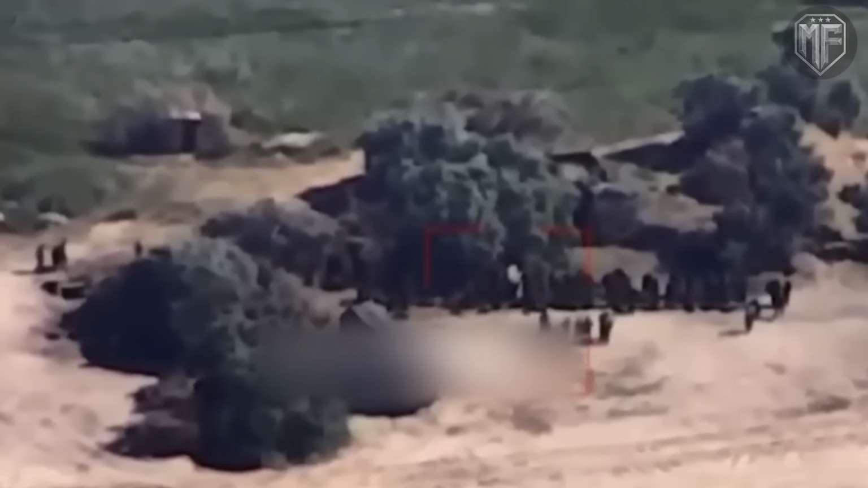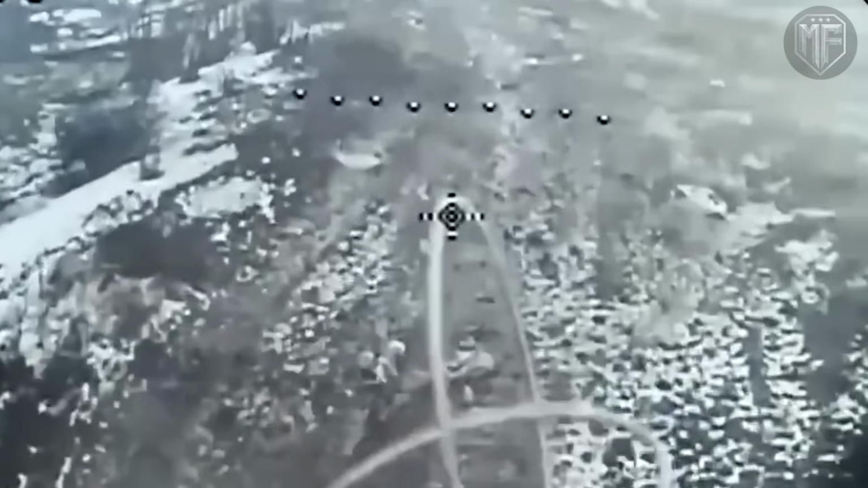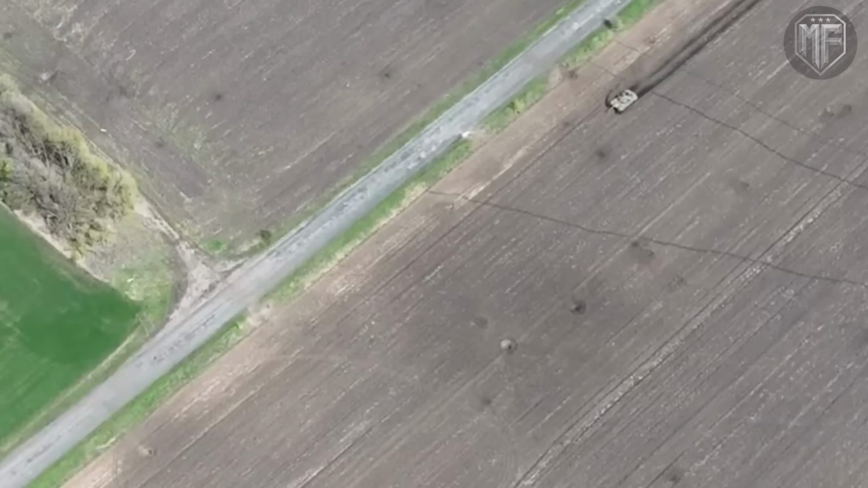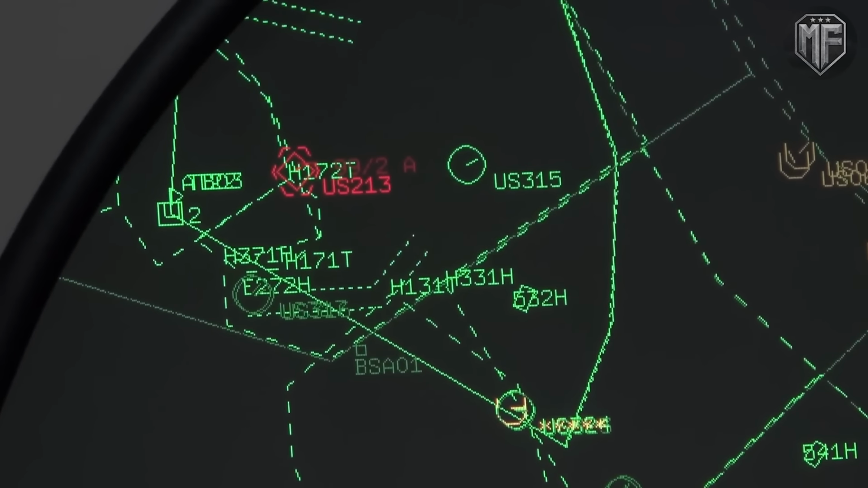UAV reconnaissance intensifies this constraint by holding suspected corridors in near-continuous observation. Surveillance platforms scan for patterns of movement rather than waiting for gunfire, and direction of travel often reveals intent before contact occurs. When a formation enters a known channel, it is assessed by spacing, rhythm, and commitment to a path, which can be read even in limited visibility.